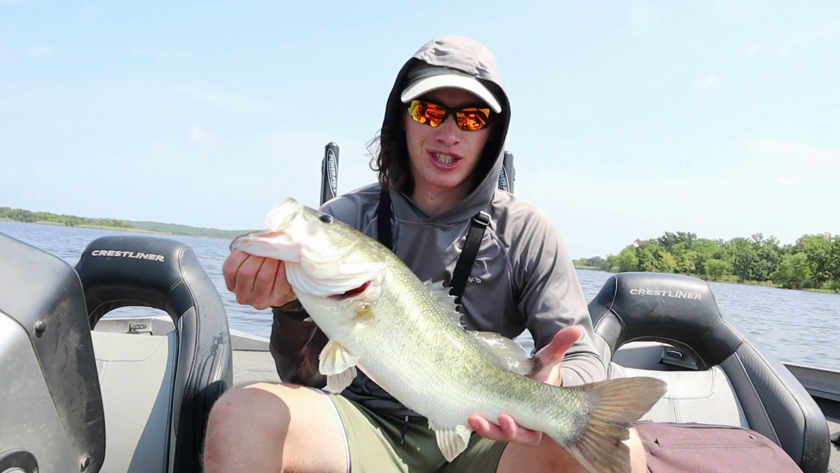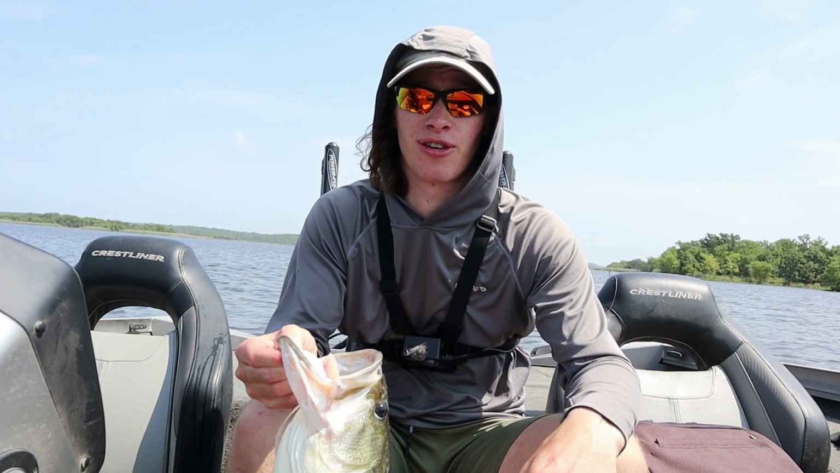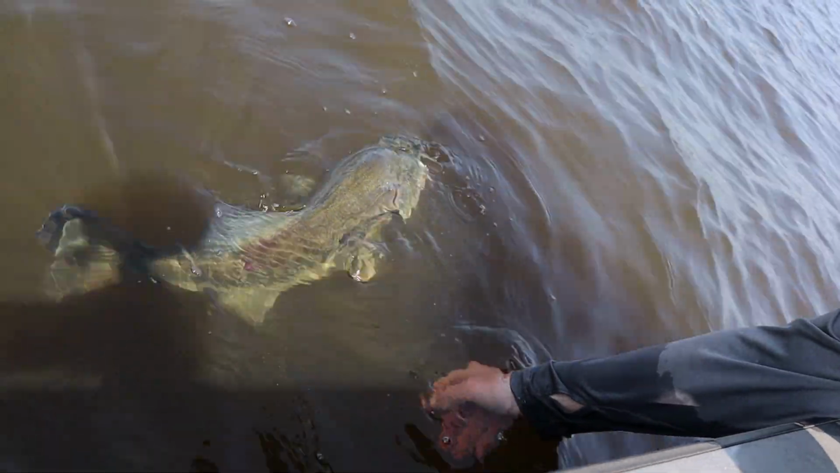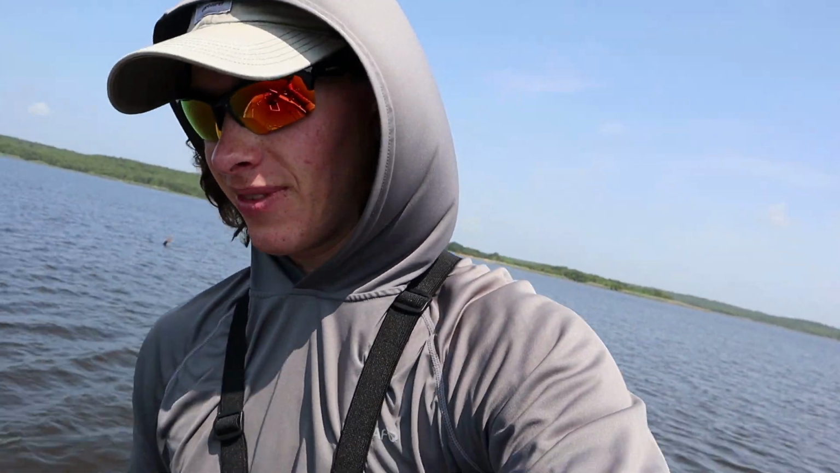I can't believe how that fish came up and ate that glide bait while it was tangled up. I literally watched the fish eat it on the surface. Just another good fish. Let's get it back in the water. There's more in there to catch. There we go, just like that, another fish. We gotta get back up here. I gotta retie. Hopefully we can find another one like that.